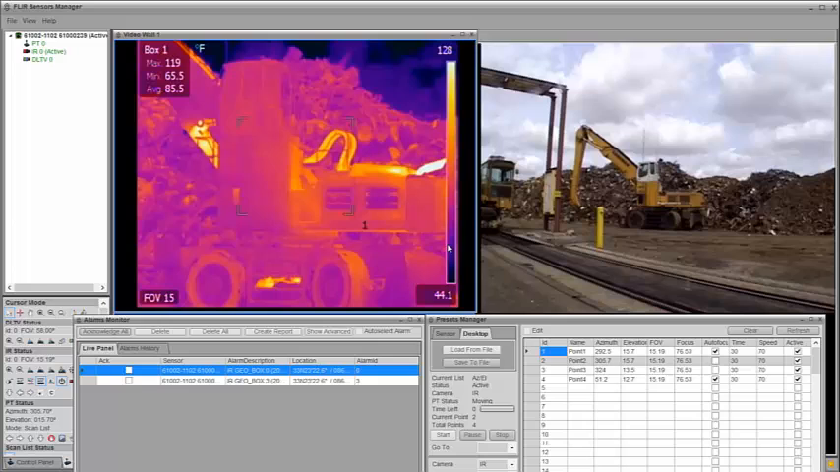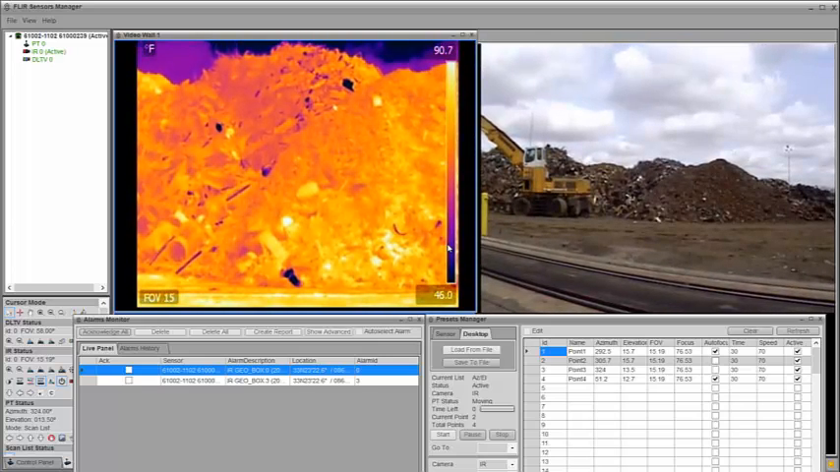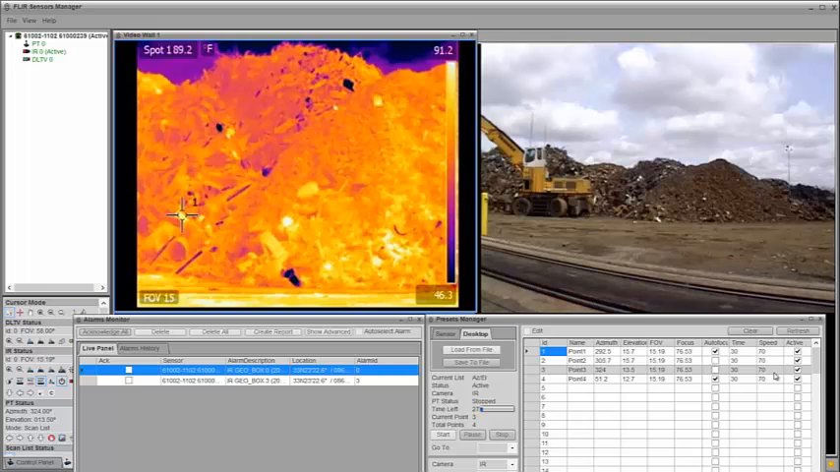Again, you'll go through this system as you set up. There's individualized areas that you can move through, and there are also individualized ways that you can measure temperatures. The previous two actually showed geo boxes on there. This one shows a geo spot. So you'll see this individualized spot. So if there's one particular area that you want to measure that is not so large, want to get the exact temperature or temperature off of that one spot, that's what we're doing on there.